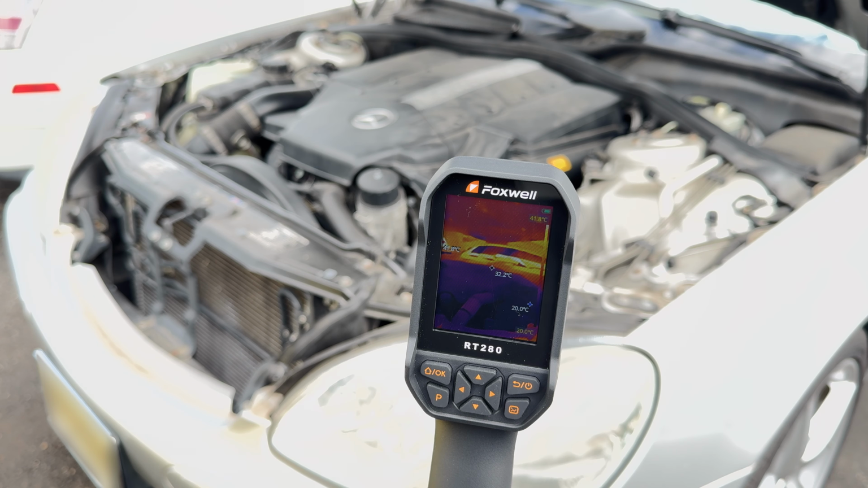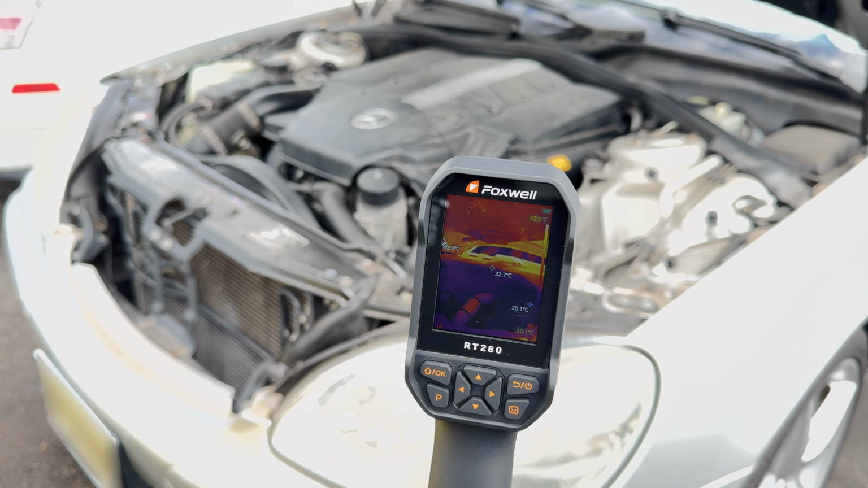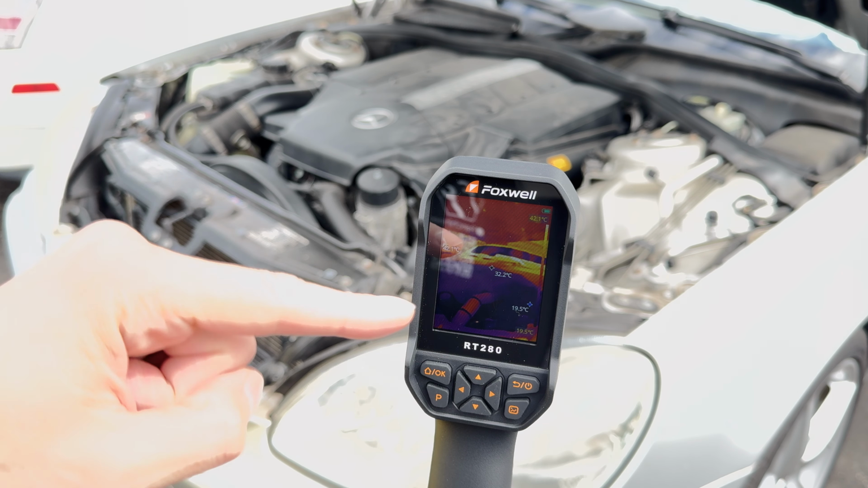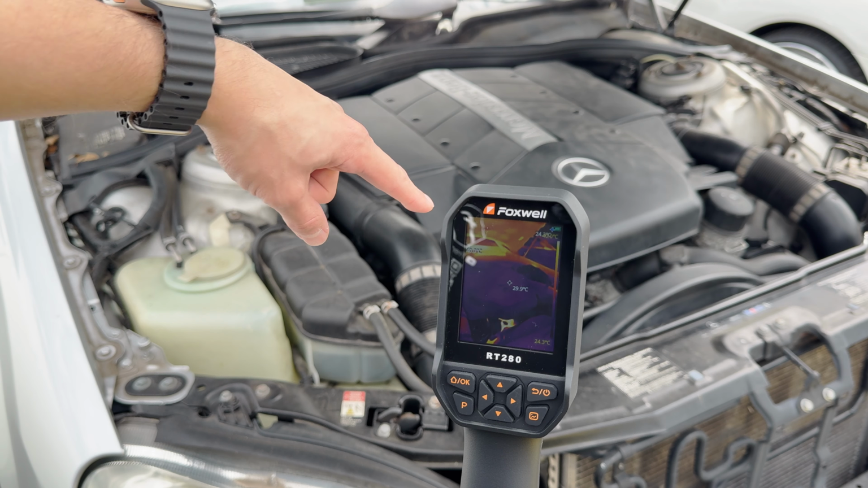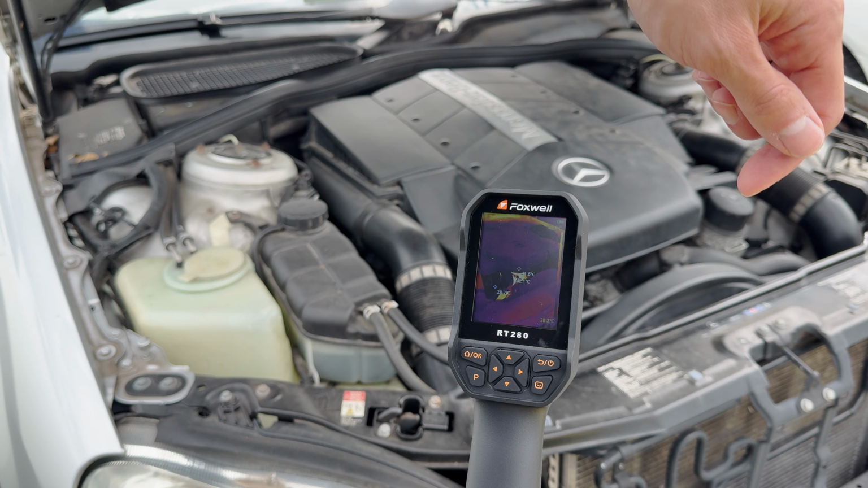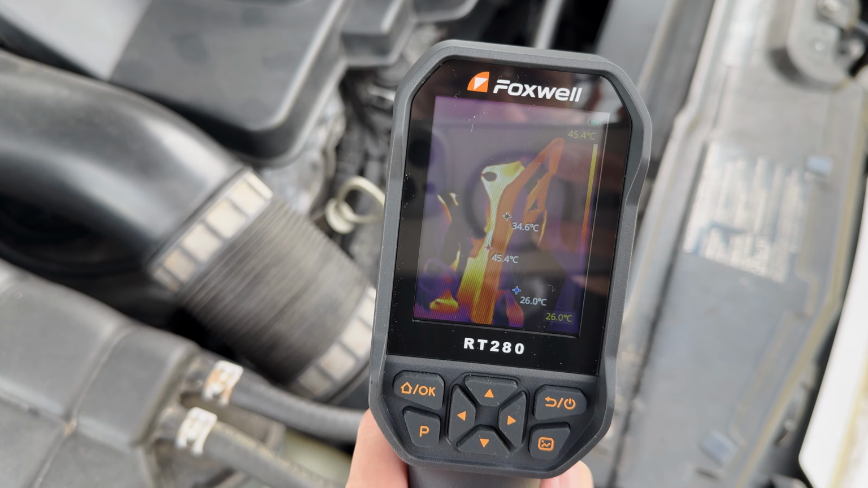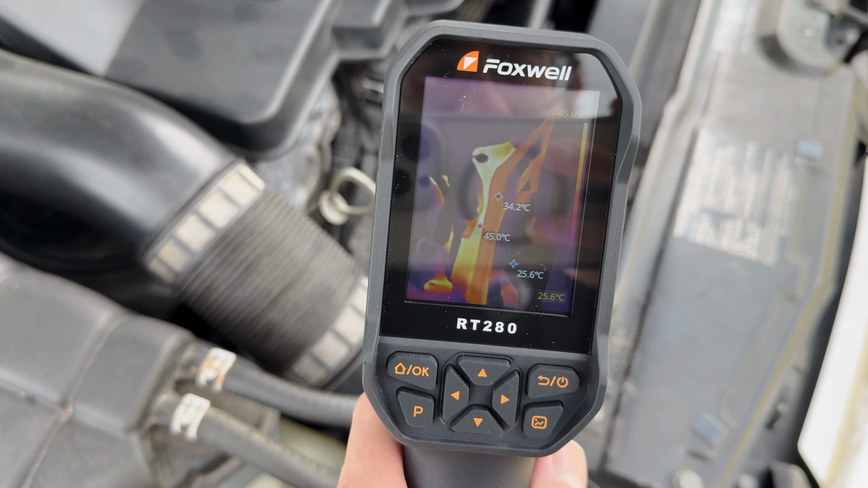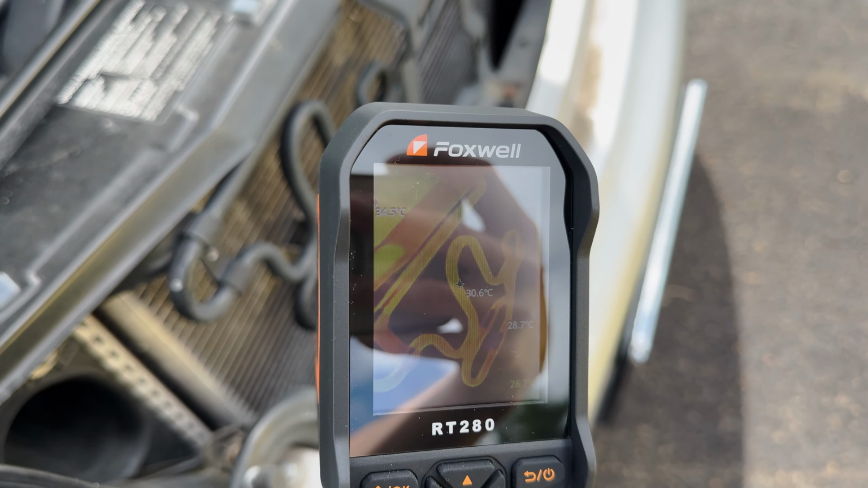All right, let's start by checking out my car. We'll see what things heat up, what things cool down for the AC, and we'll look around. See the intake heated up already? Right there. This is pulling in hot air from outside. You can see the block down there getting warmer. Yep, there it is. You can see the belt warms up too. This is the friction and bending and straightening out. We've got a little bit of warmth in this line.